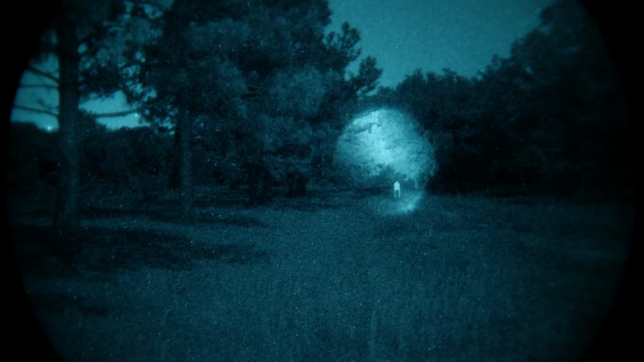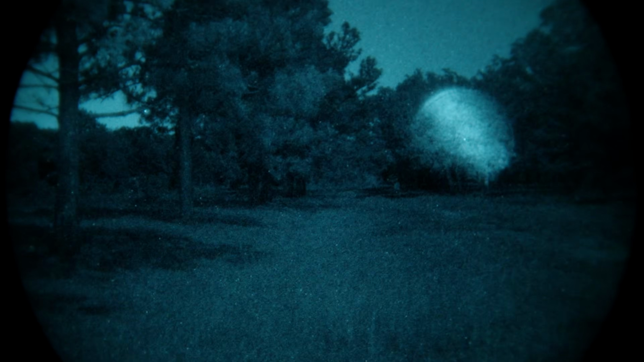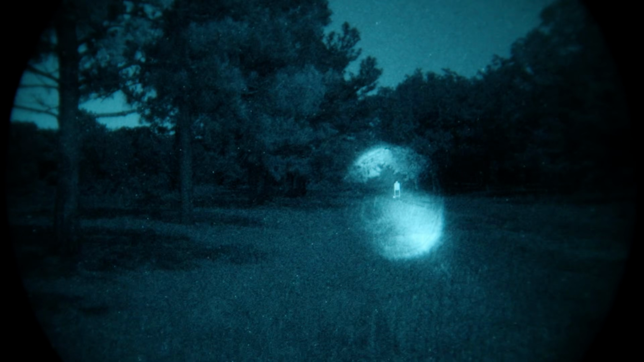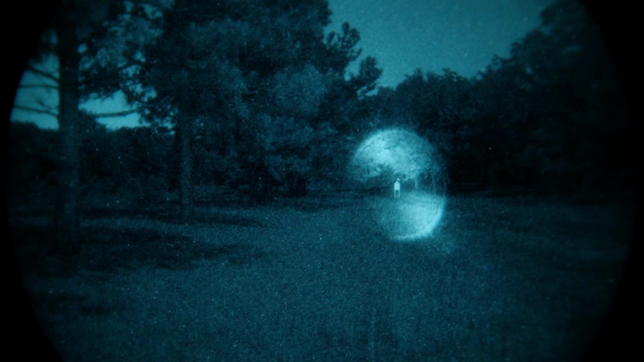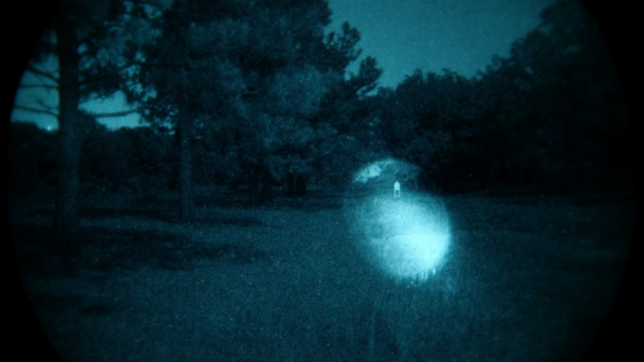Again, this is a full power PEQ-15. We've got a half-ish moon. We've got quite a bit of illumination out here, so you can see that target stand even without the laser, but this tree is actually casting a shadow on that target stand, so it's pretty well occluded, but it cannot hide from the full power output of a PEQ-15. Let's go ahead and switch over to the MAWL and see what that looks like.